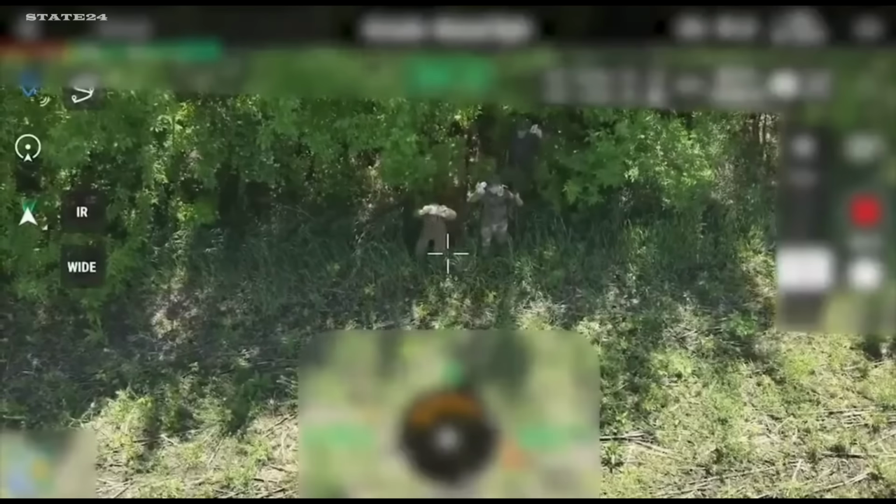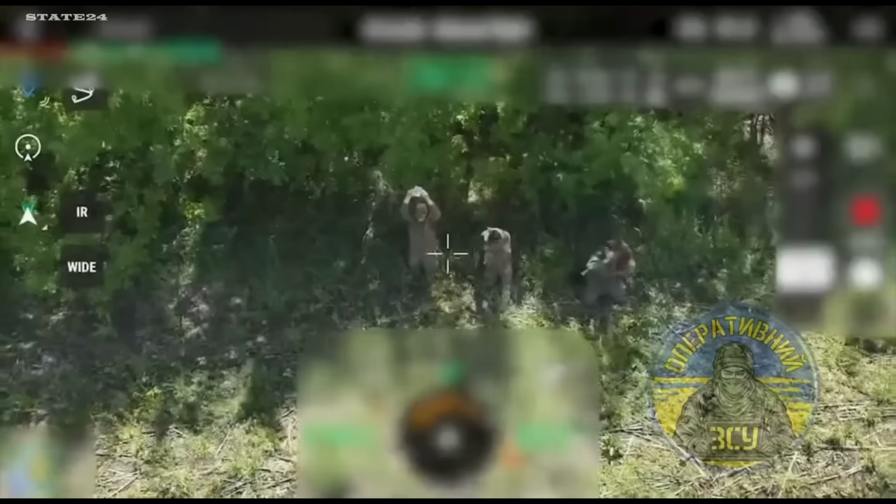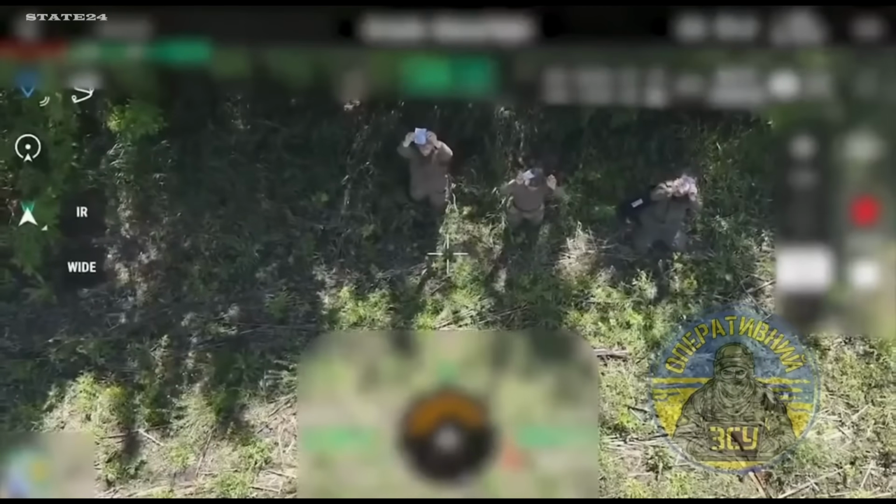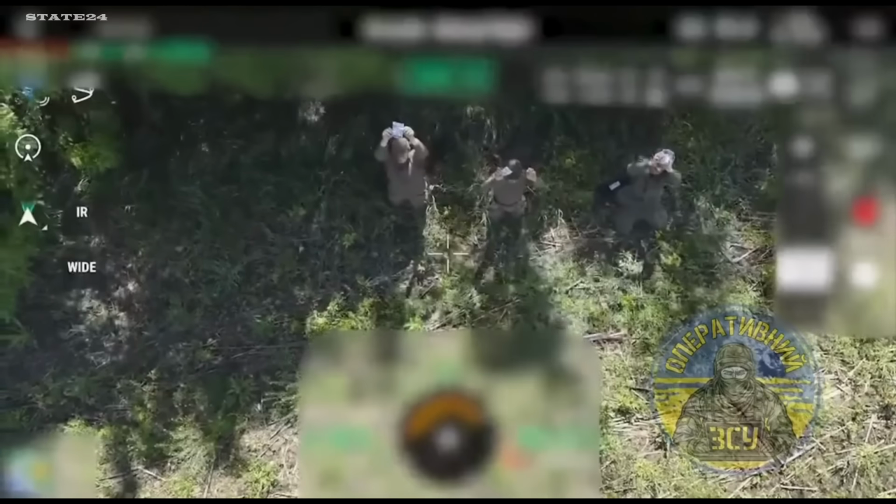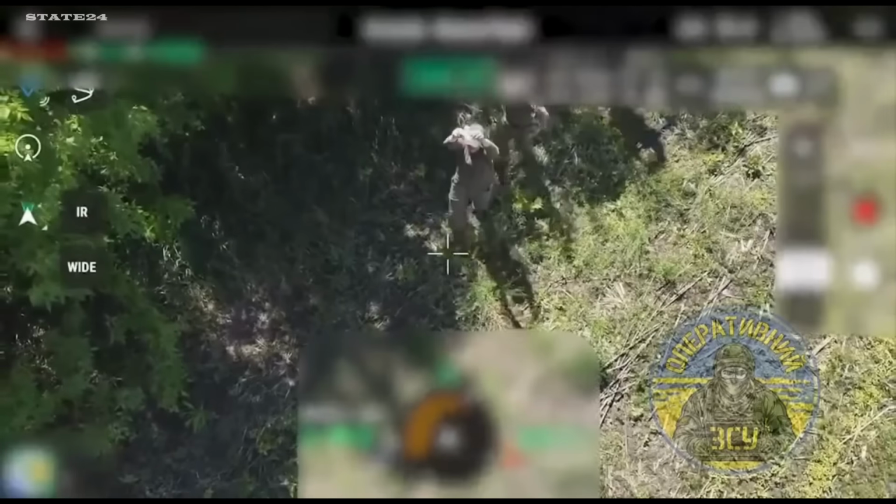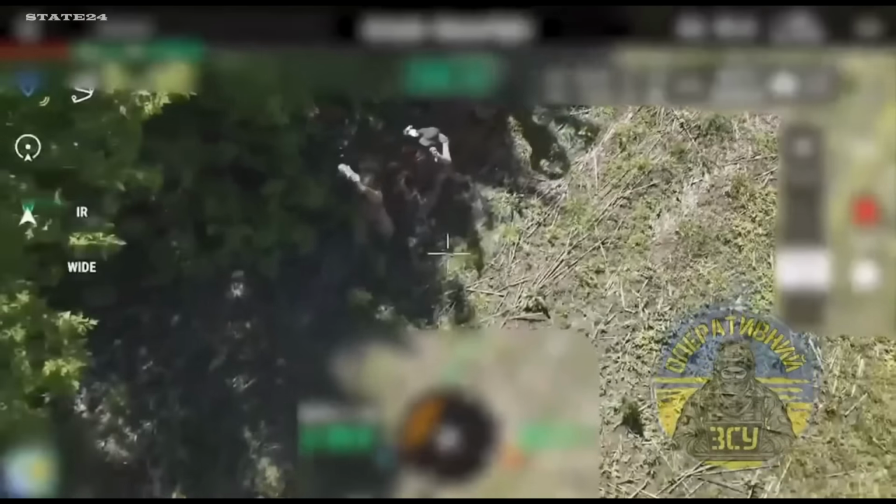3 Russian soldiers, moments away from being struck by a drone, chose to surrender instead. They held up a piece of paper with their intention written on it. The drone operator saw it and did not attack. The soldiers followed the drone toward Ukrainian positions. Later, they advised others to do the same, the best way to preserve their lives. When surrender is the safest option, what does that say about the war they were sent to fight?